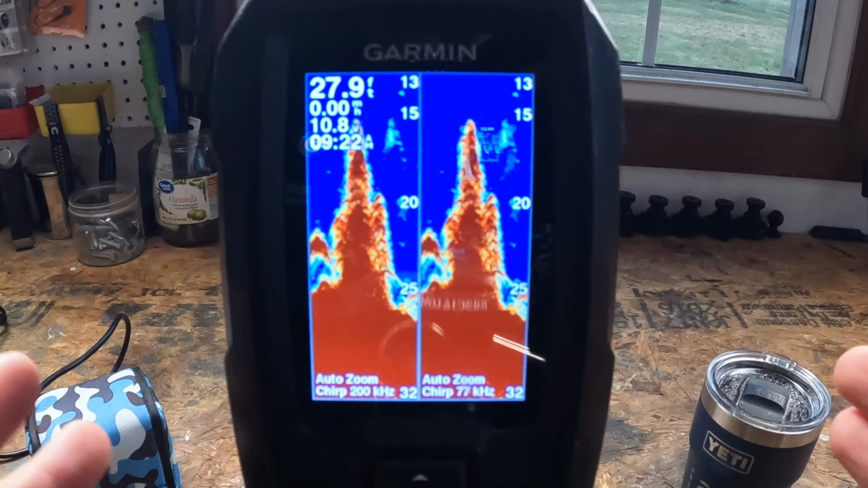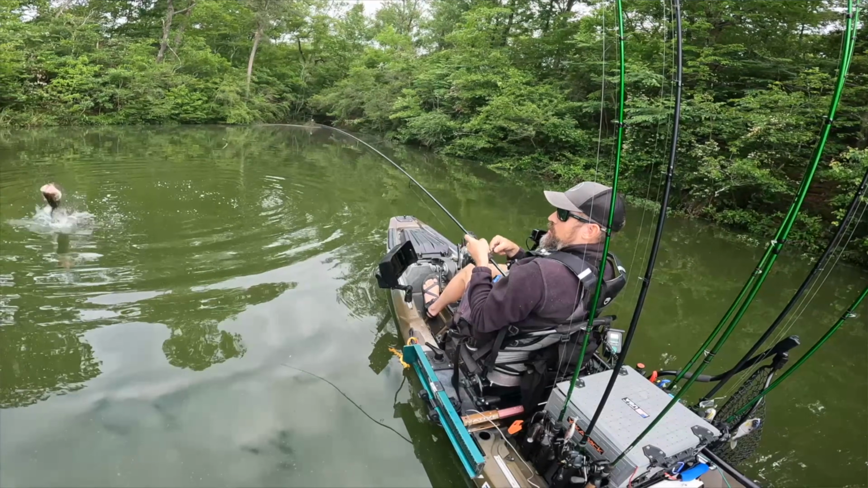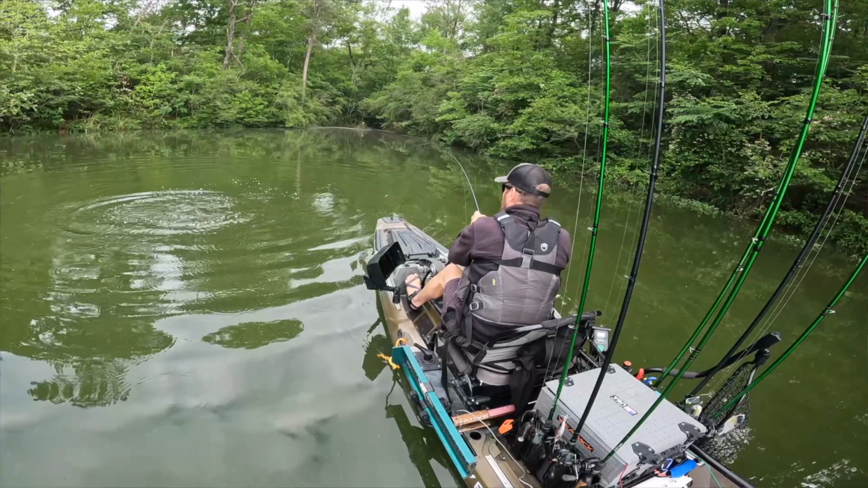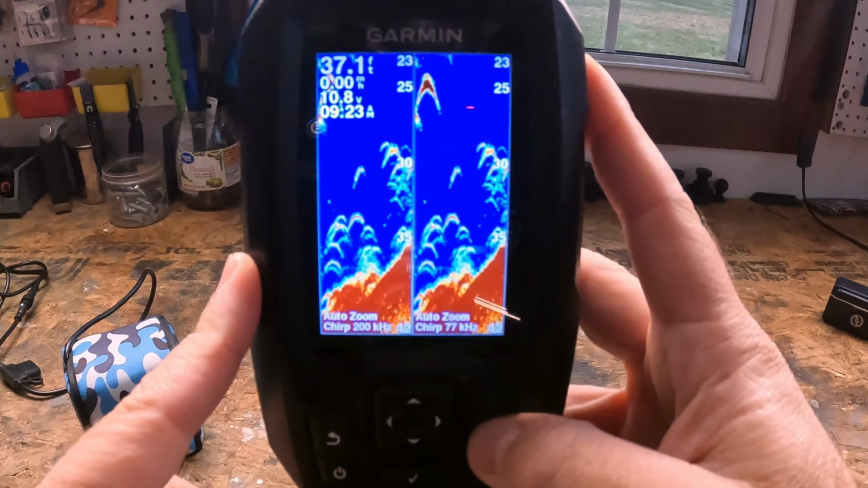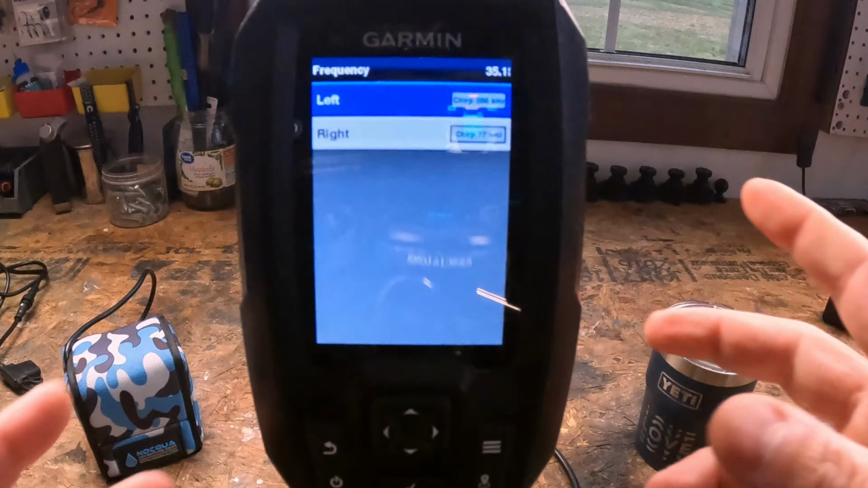You get a wide lens and a zoom lens. This is really helpful for finding the bottom hardness, tracking fish versus structure, watching bait versus bigger returns, and confirming that a mark is really a fish. Now, if you head into the menu button, which is this hamburger button right here, and head down to frequency, this is going to give you a couple options.